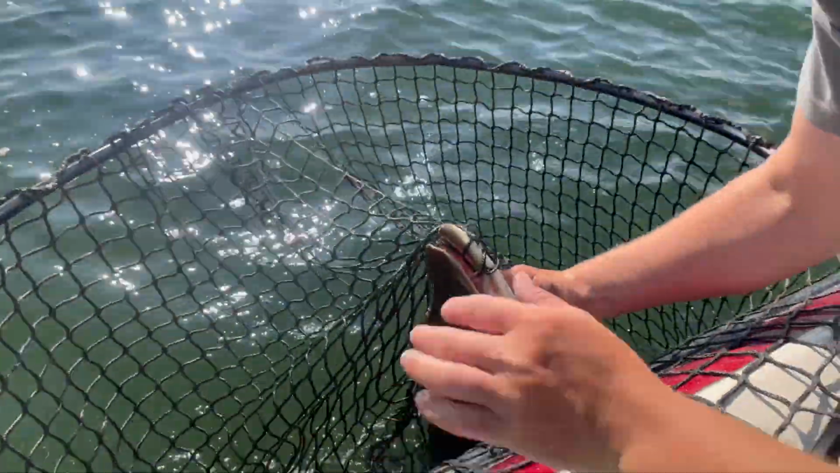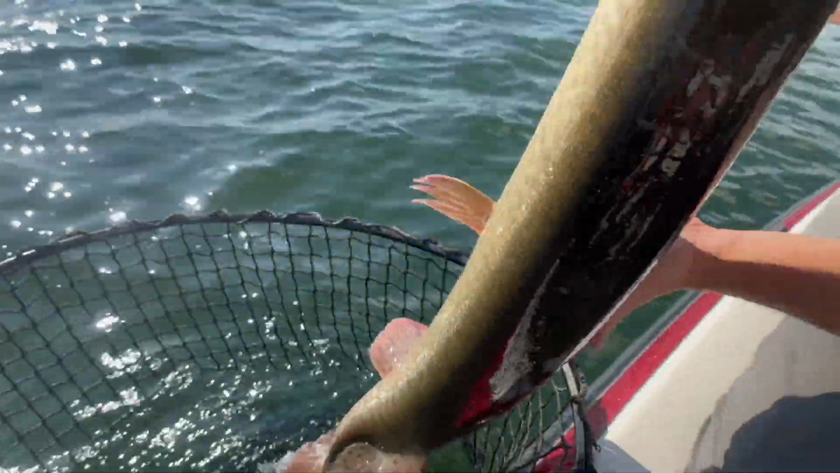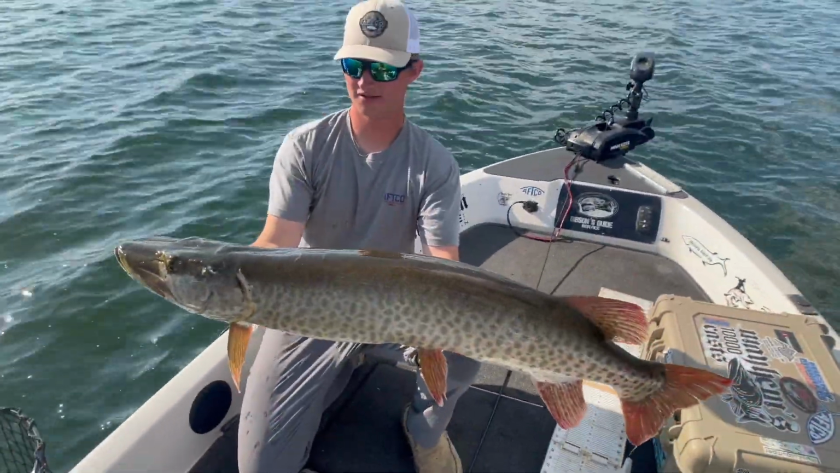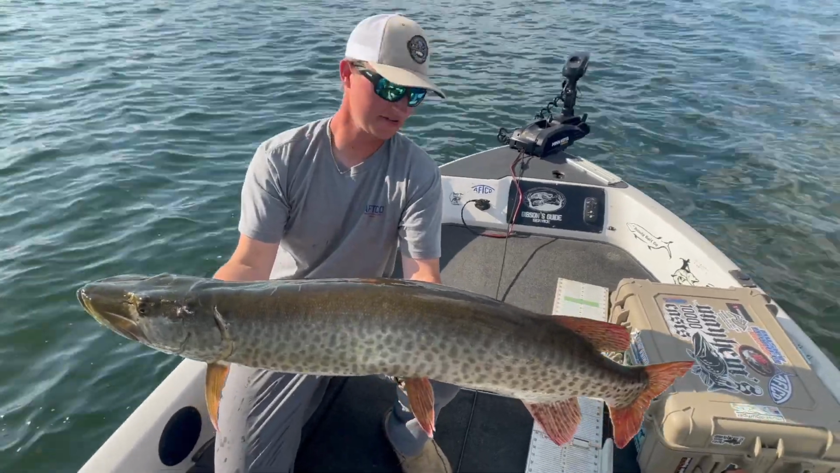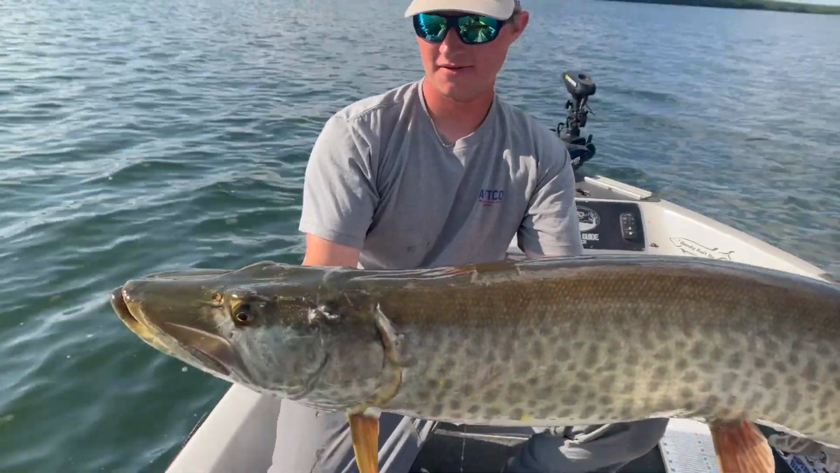There we go. Hey, look at those teeth. She needs to eat more meals. A little better than I thought. Super awesome fish to start the day on. Start the trip on. Like I said, we've only been out for an hour. Fished very, very little this weed bed. Got a lot more mapped out.